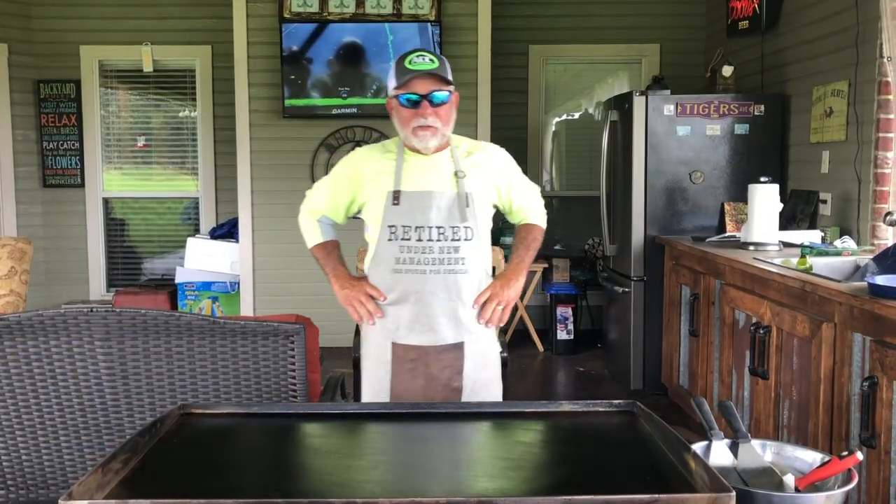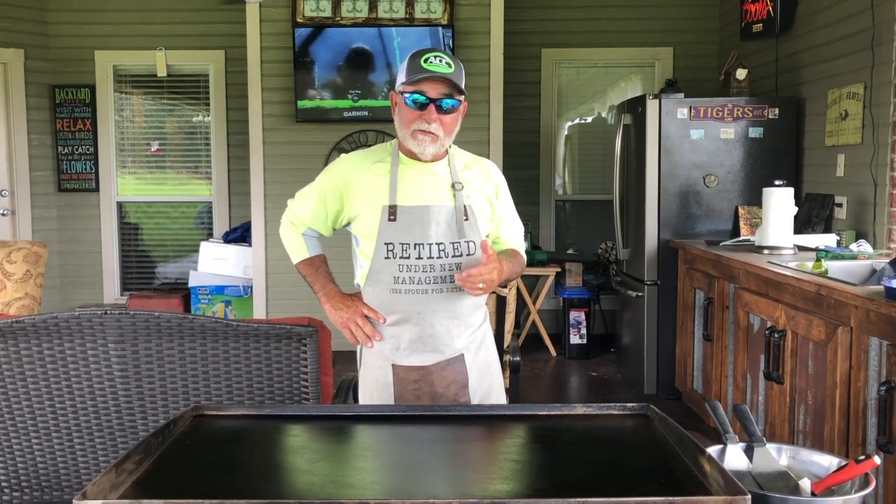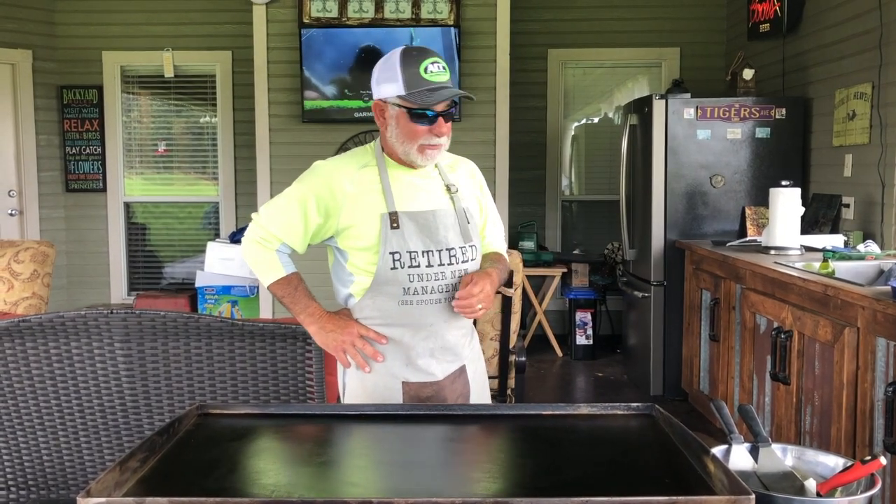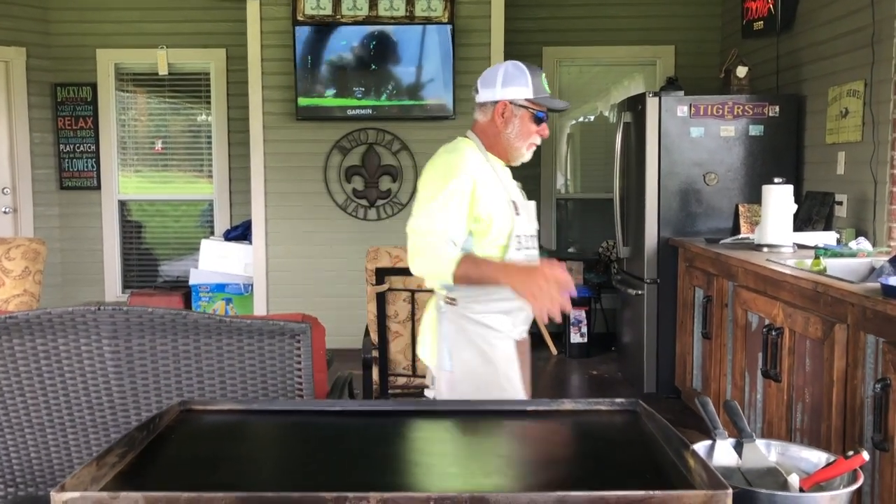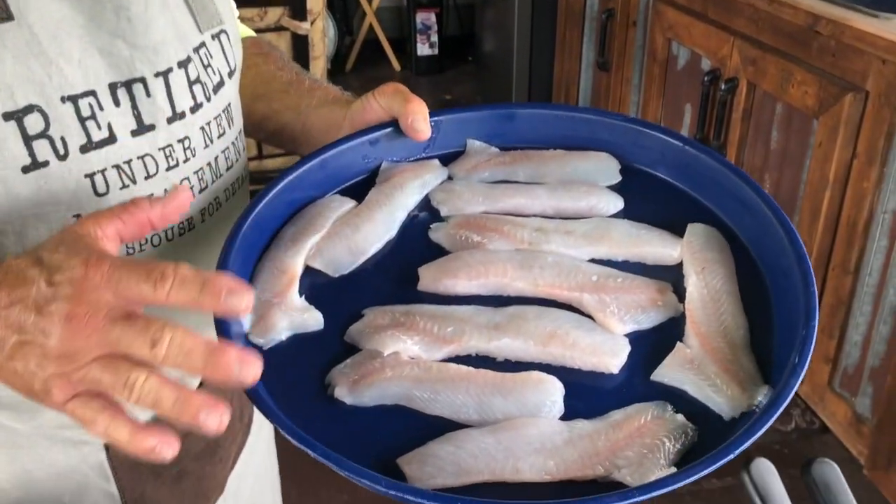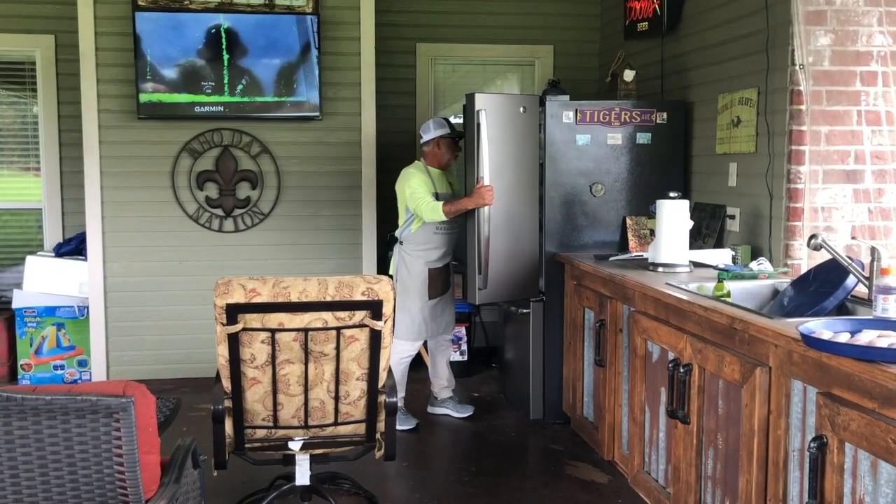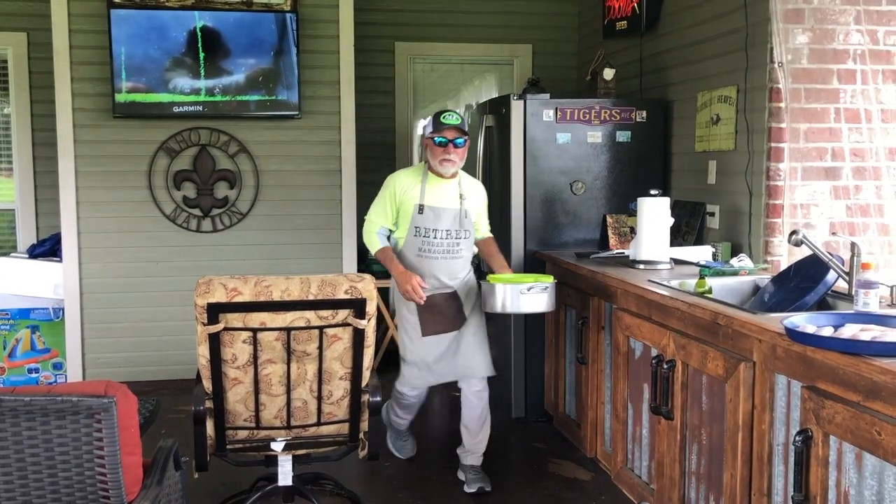All right, guys. So recapping. Friday, we caught fish. Yesterday, we cleaned fish. And today, we're gonna cook them up and eat them up. Okay, I've already got these fillets semi-ready here. What I do, I take these fillets, they were washed really good, and show you something. This is a good thing to do, especially when you're frying fish.